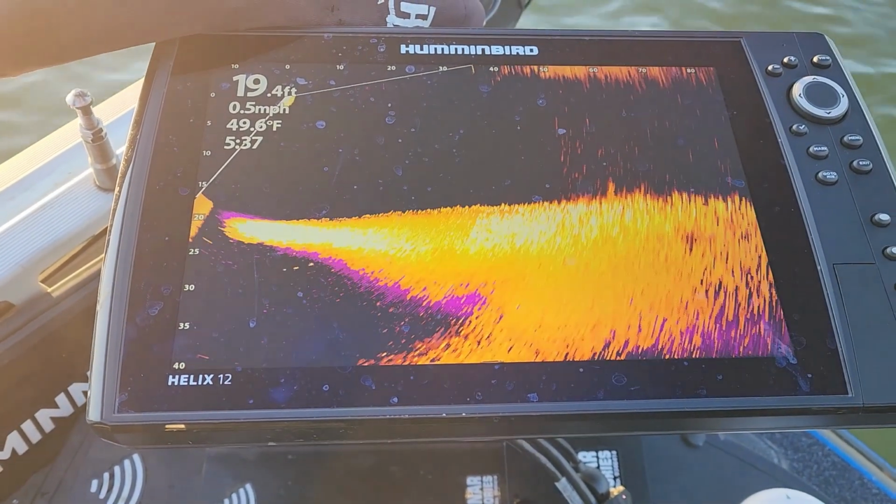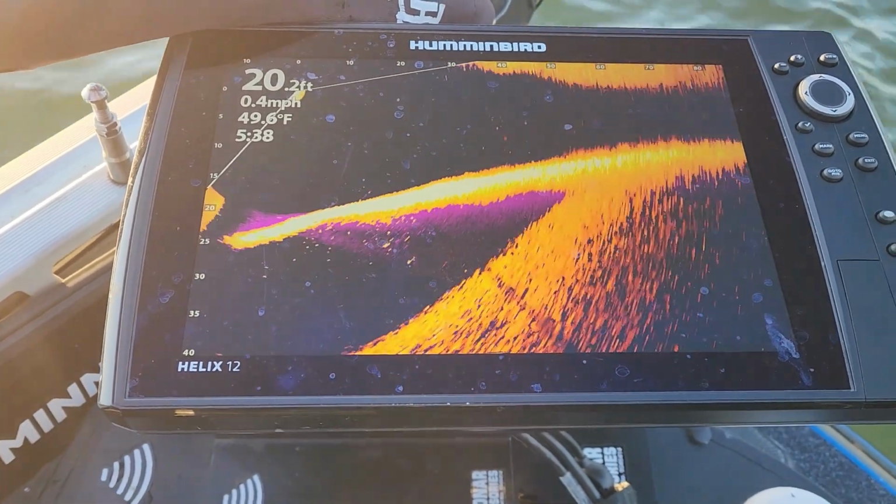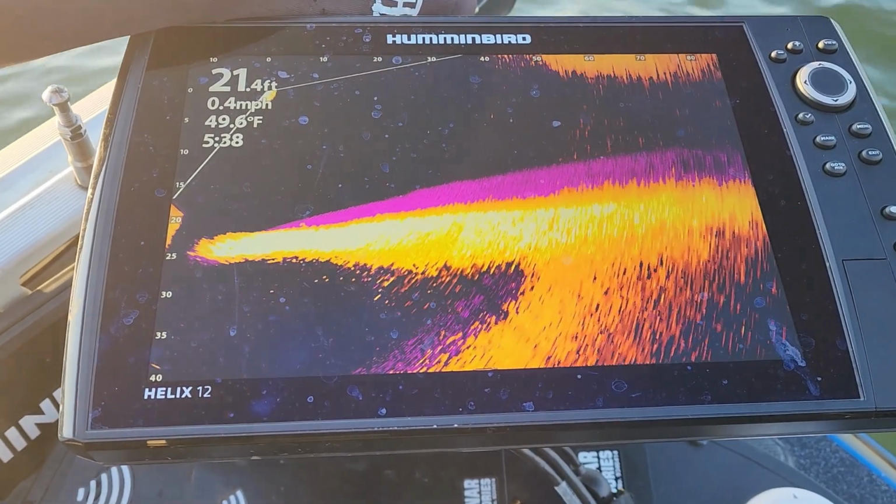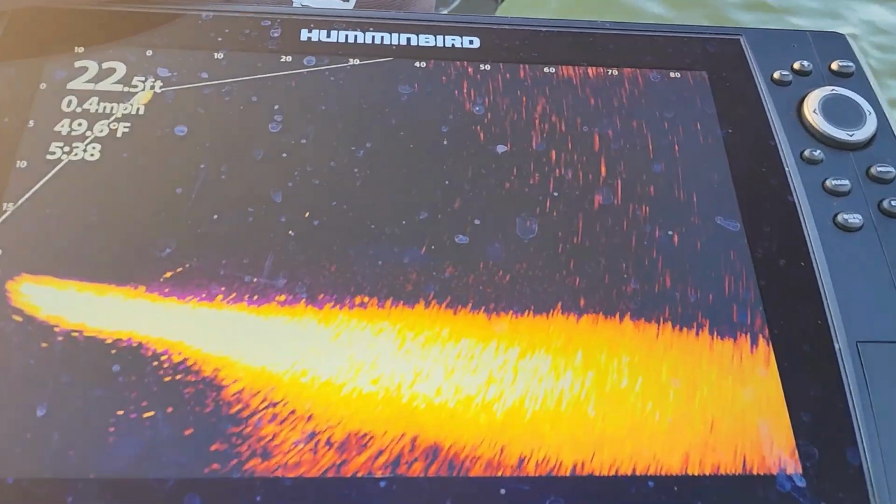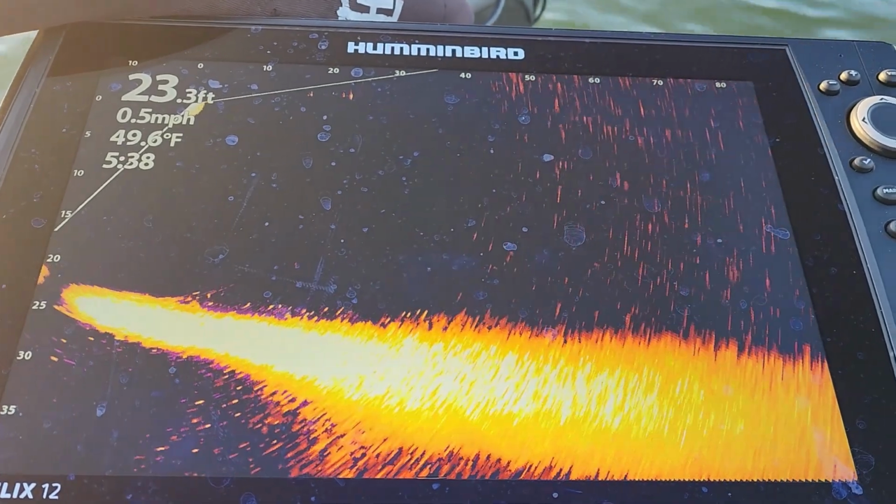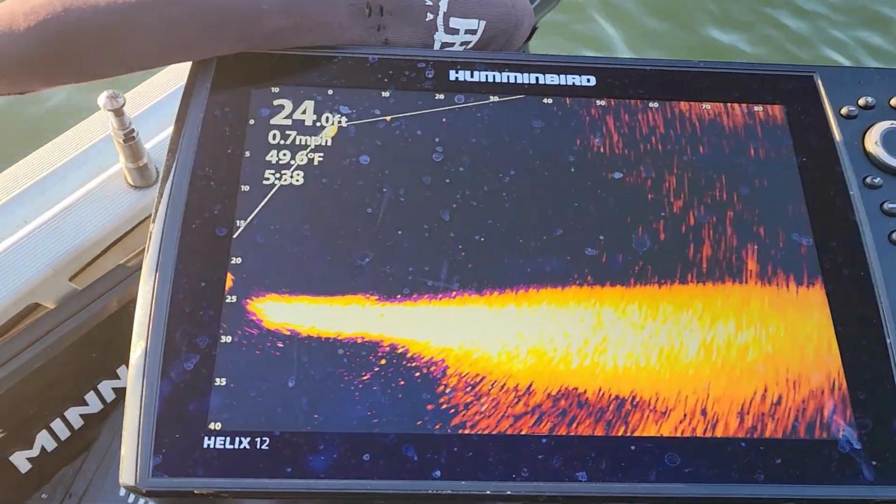I will show you my settings in just a second, but with the live imaging, I'm out here. All I do is just pan this to the left and right, just seeing if I see any fish. There's a little bit of cover out there. I have that set at about 85 feet. For me, I found that is good. Let me go ahead and show you guys my settings. A lot of you guys have been asking that.